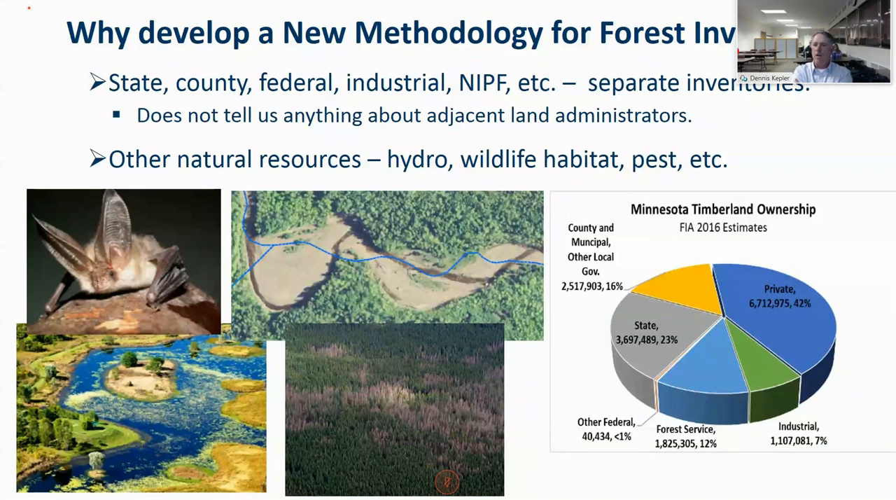So we want to be able to provide data to other agencies within the state of Minnesota. How do we do that? We can't do that in our current process.